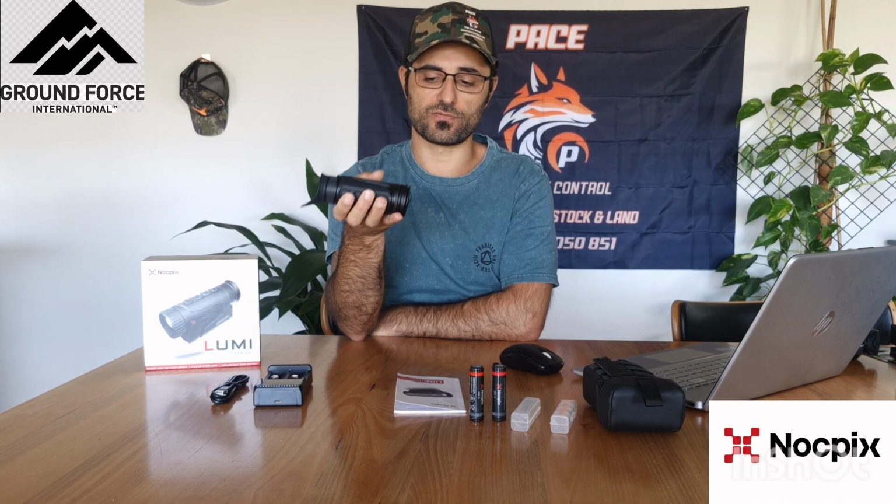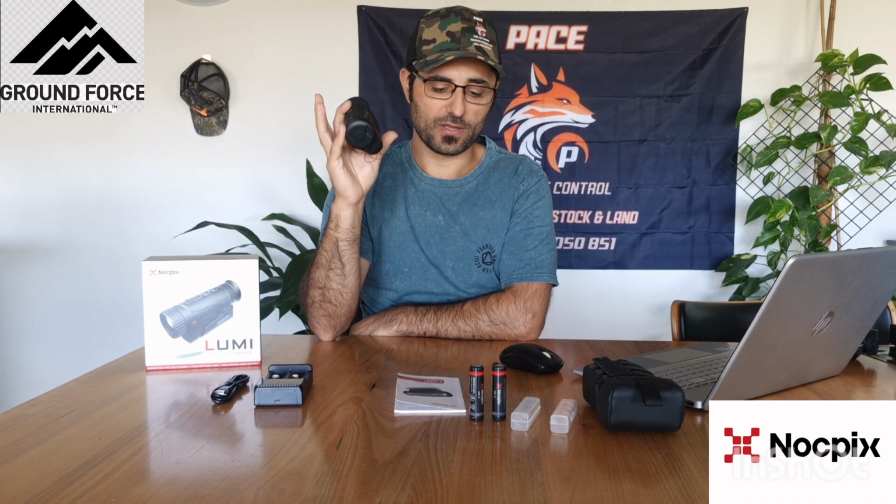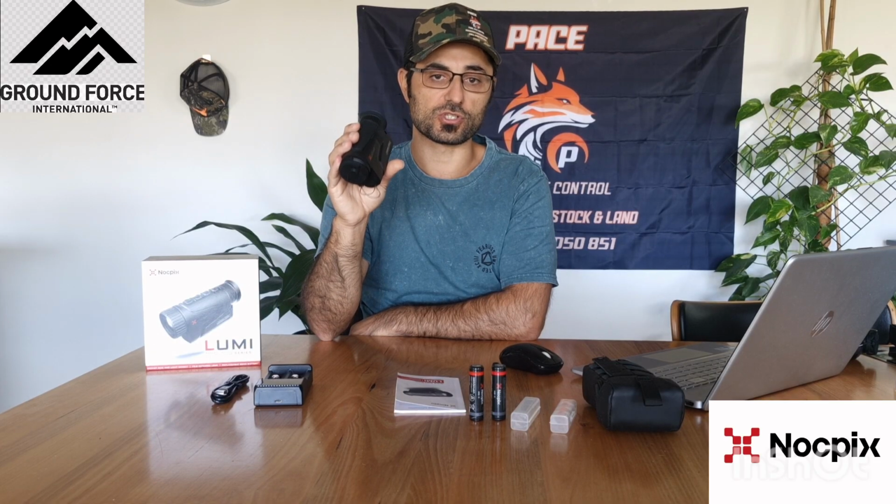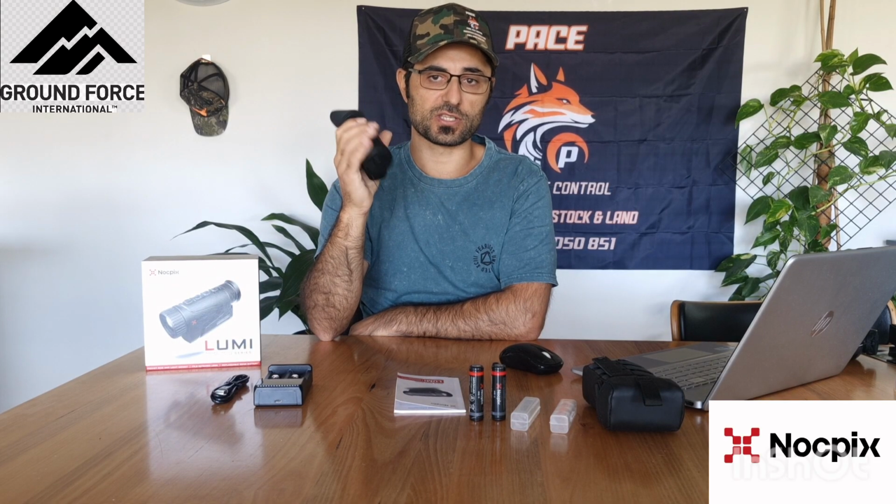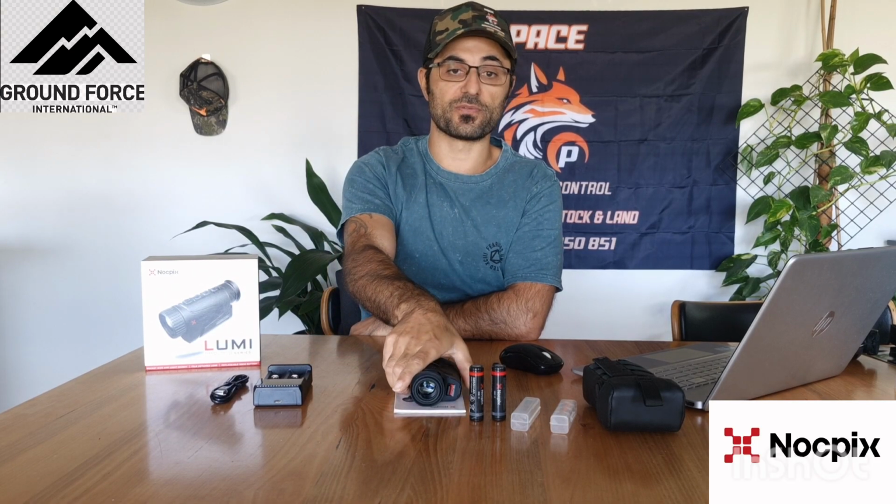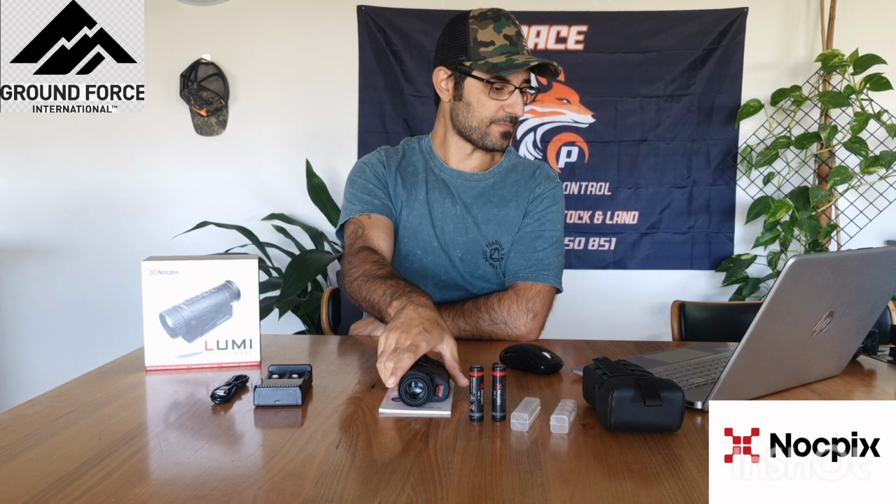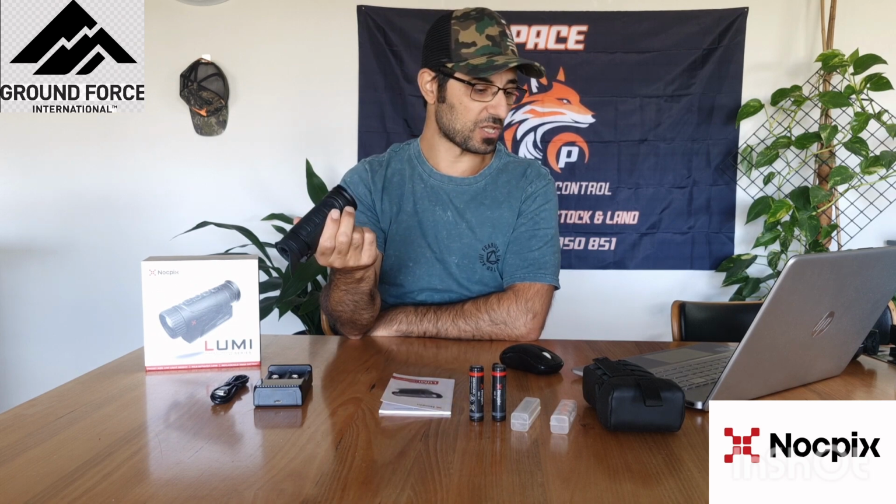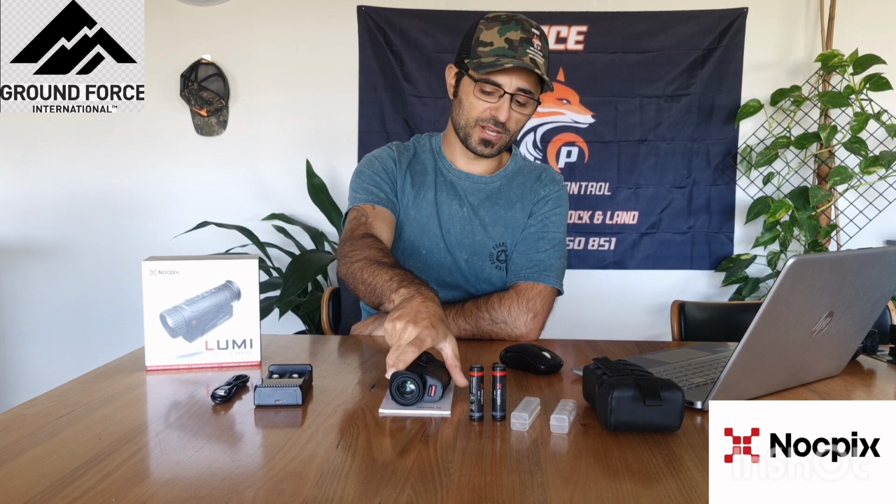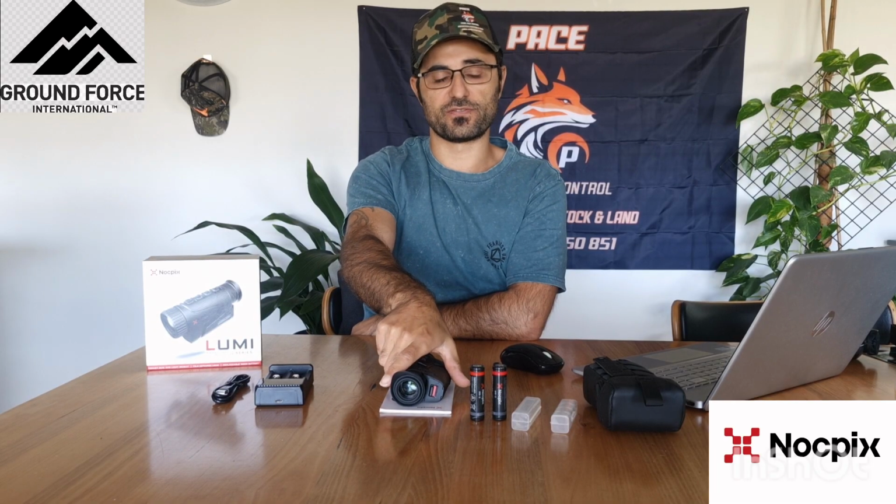So as I said, if you were looking to get into hunting, match this up with an IR night vision scope. Spotting with this and just throwing up the IR, you'll be able to identify what you are shooting at before you take the shot. Limited range detection is another con. Anything past 100 meters is quite small, and you're going to struggle to identify it.